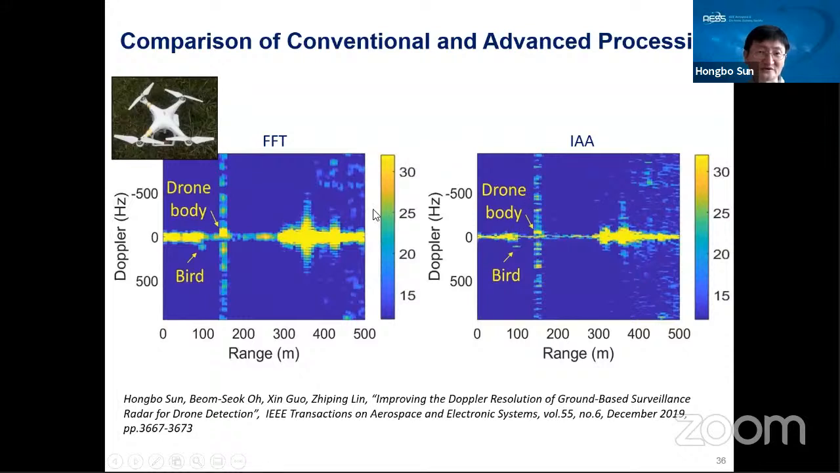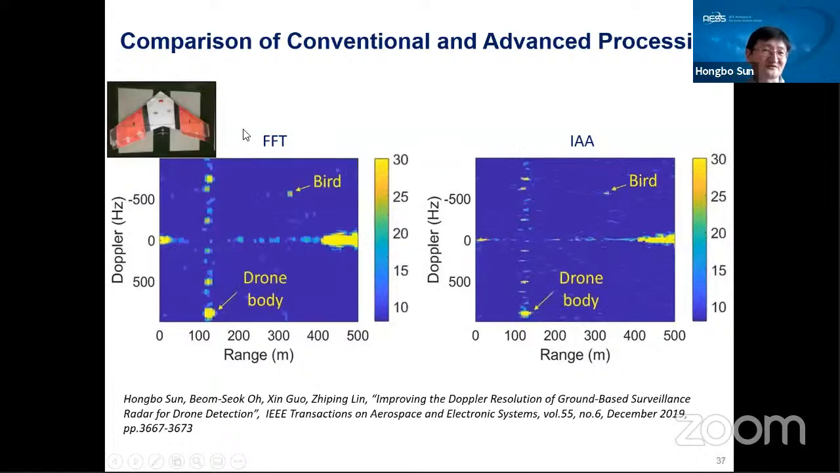In this data we detect not only this quadcopter drone, we also detect a bird, because when we conduct the measurement, we can visually see the bird. This is the result for the rotary wing drones. Next, this is the result for the fixed wing drone.